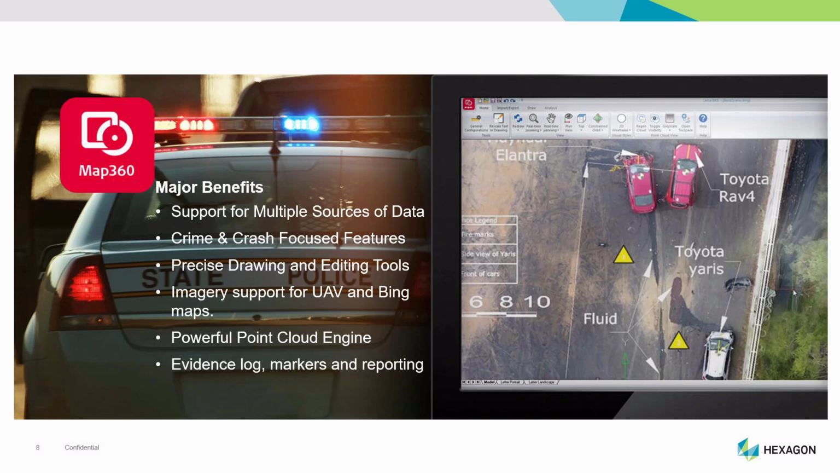A lot of them still use hand tape measures, whereas more sophisticated agencies will use very cutting-edge equipment, including laser scanners. It's very specifically focused on crime scene and crash scene reconstruction, so they're not using a tool that was built for surveying. They have a lot of power, of course, from IntelliCAD and from that platform that we use.